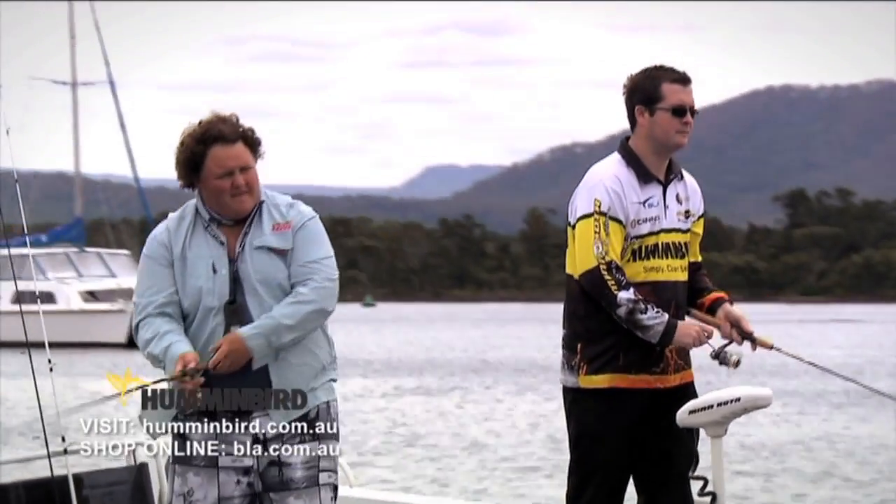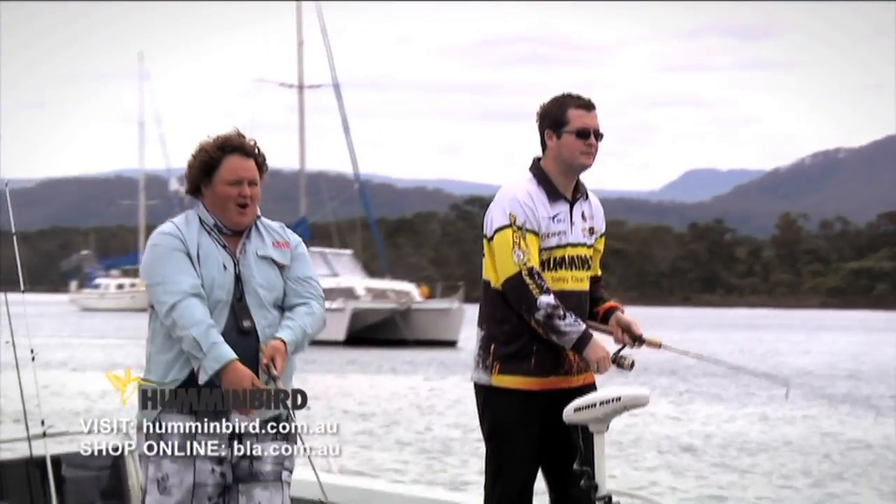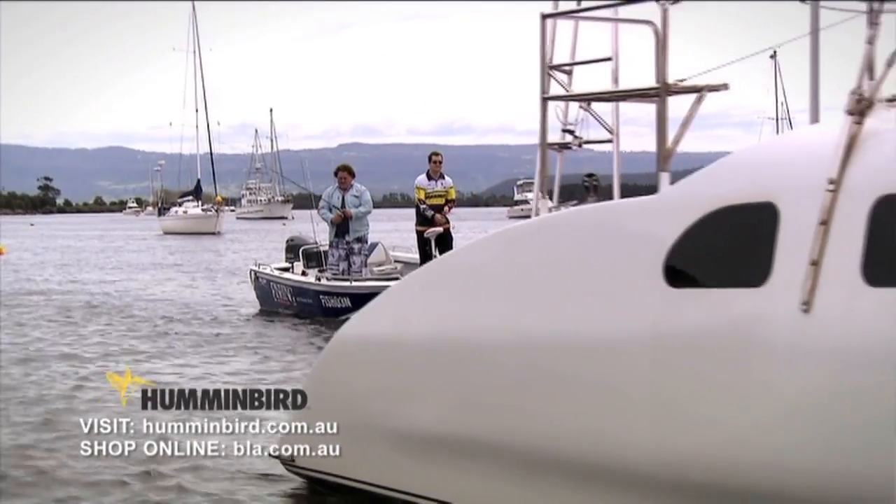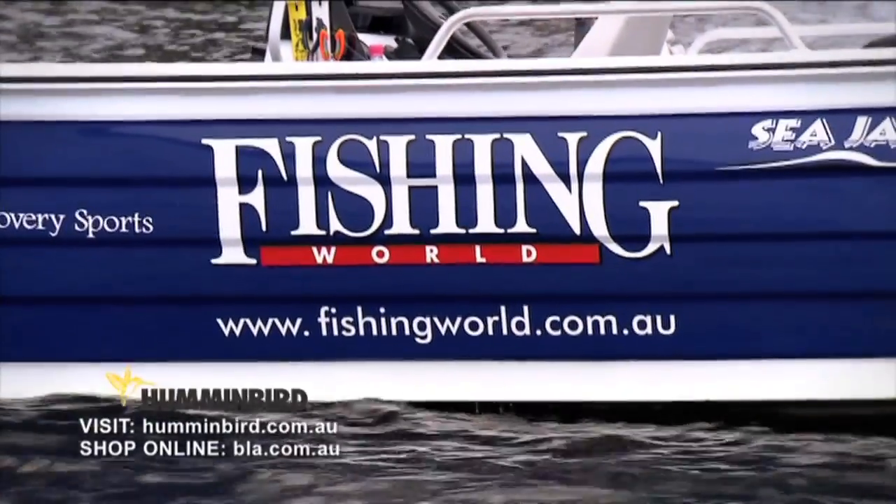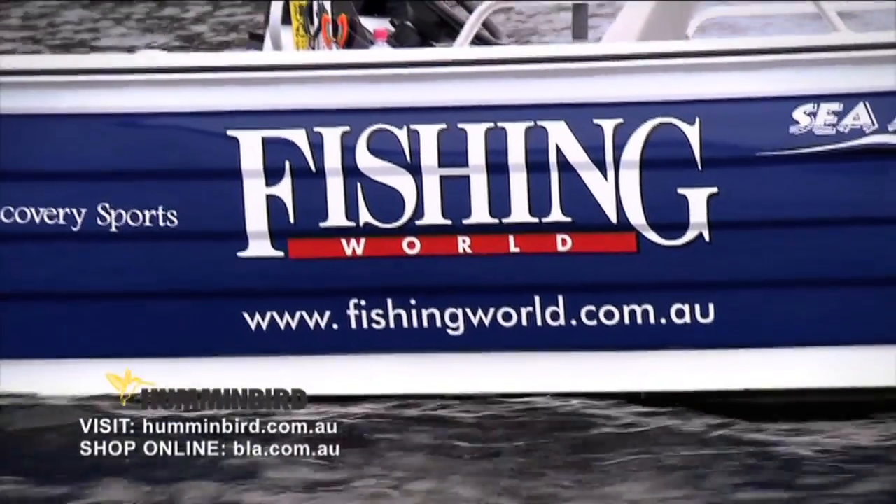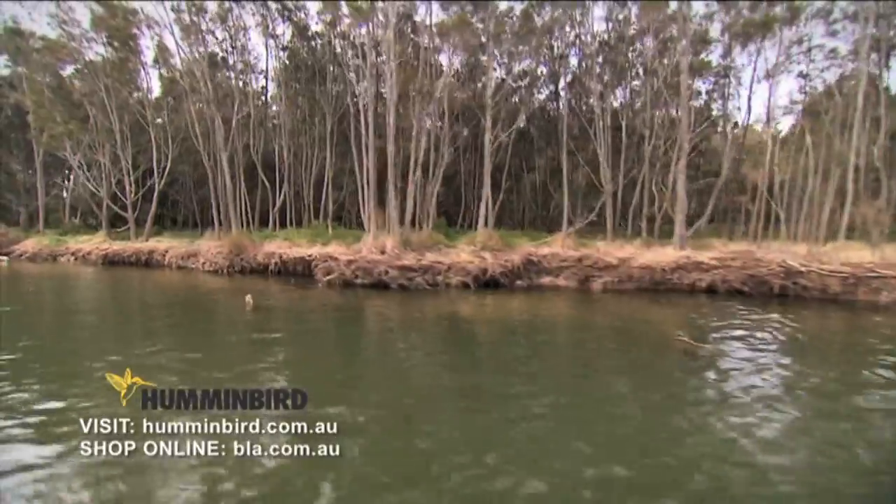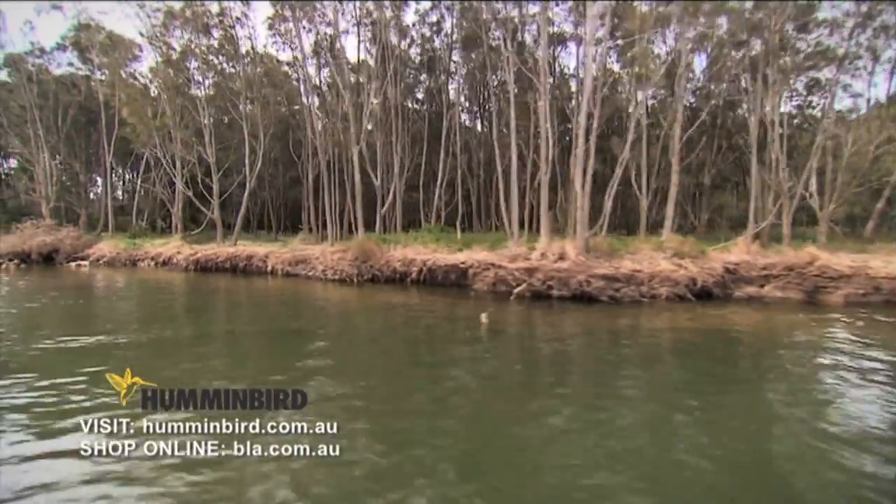So can you actually use the side imaging at high speed, or does it work better at certain speeds? It works better at a walking speed, Wes. Yeah, most definitely. So you can just go along past your favourite snag or something like that at walking speed once, and then come back around and fish it. Obviously, if you see there's a school of fish or fish holding on that snag, that's right.